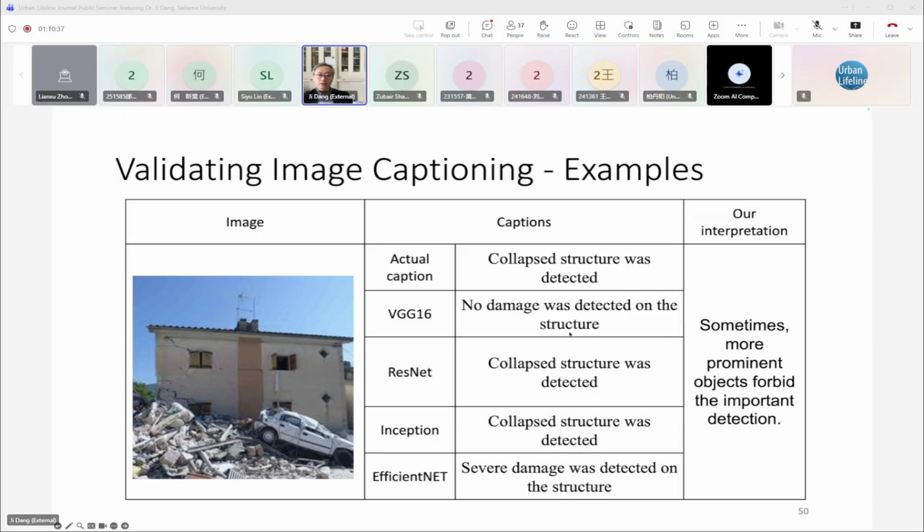So here is some validation data. Here is the image, and the actual caption will be: club structure was detected.